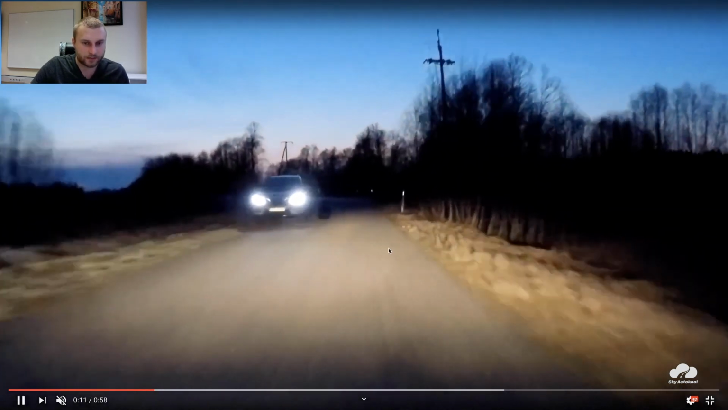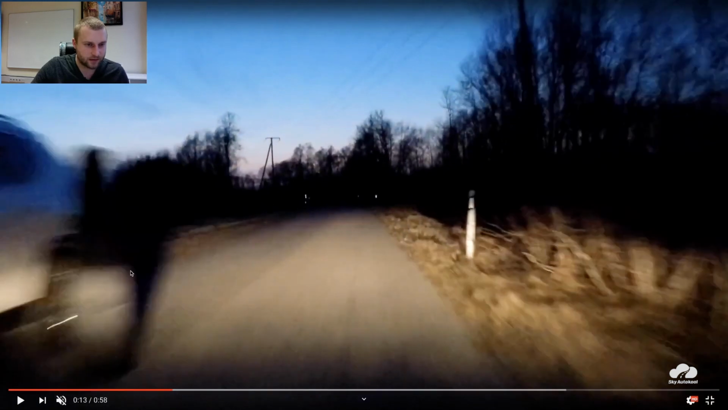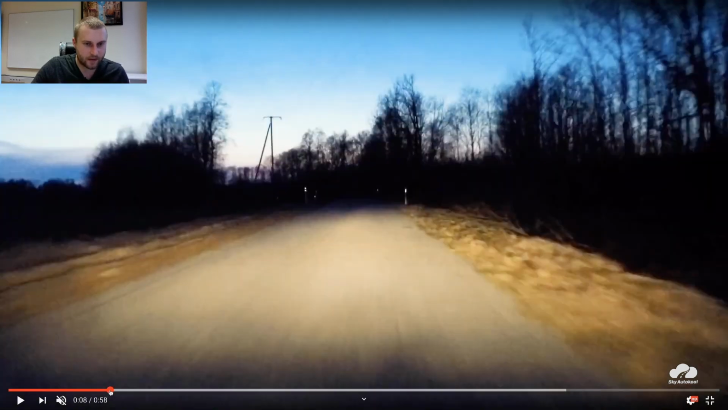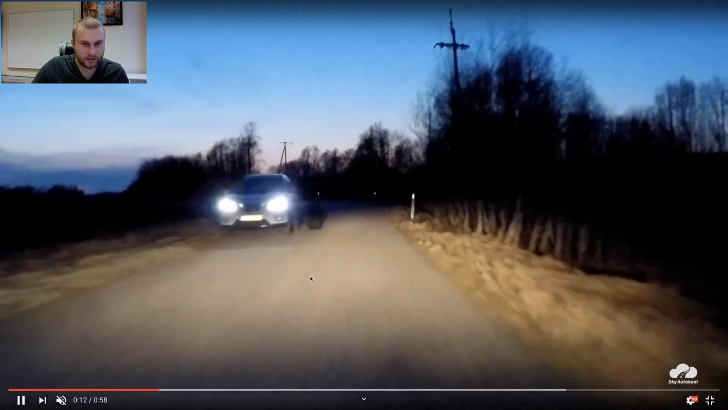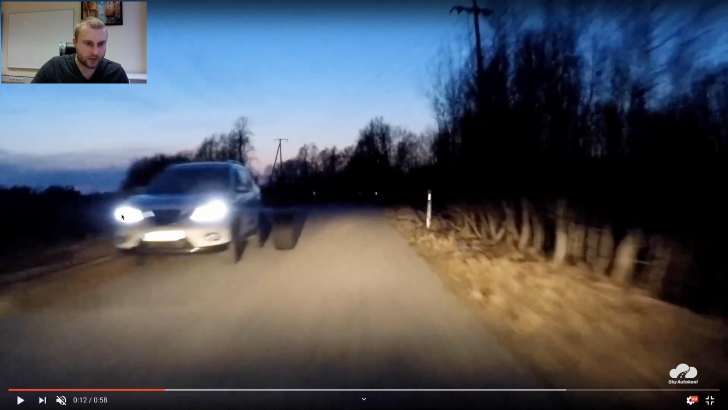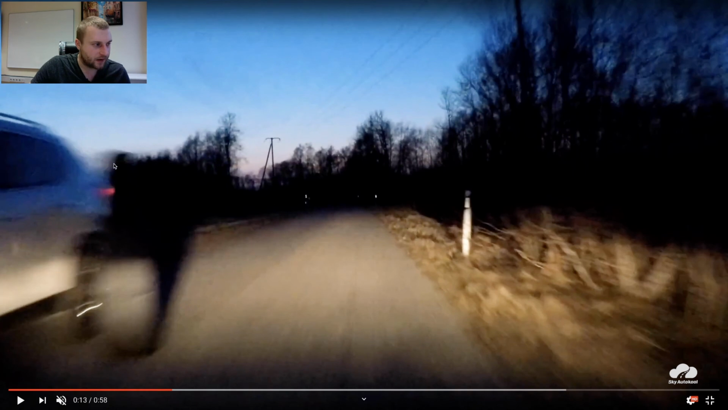Now also, do you see? In the last moment we have a person or something on the road. He also used casual headlights. We also use headlights, and in the last moment we see somebody is standing here, right?